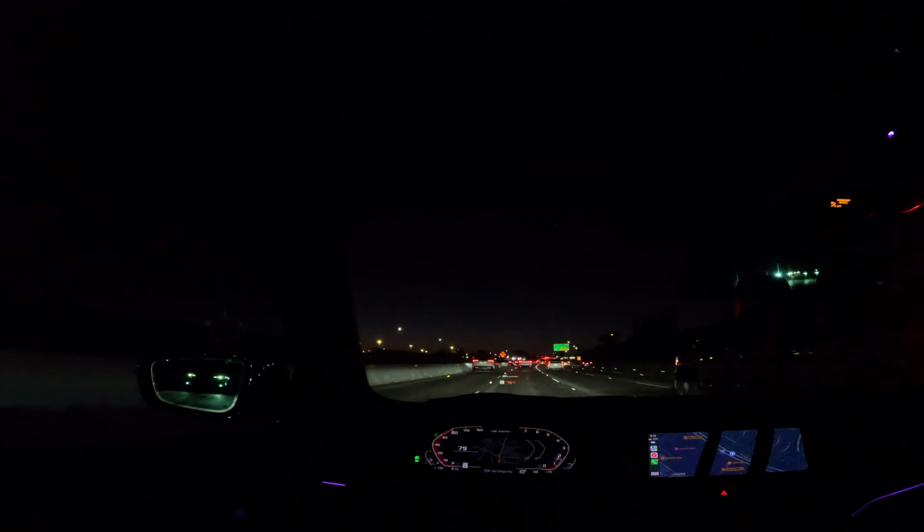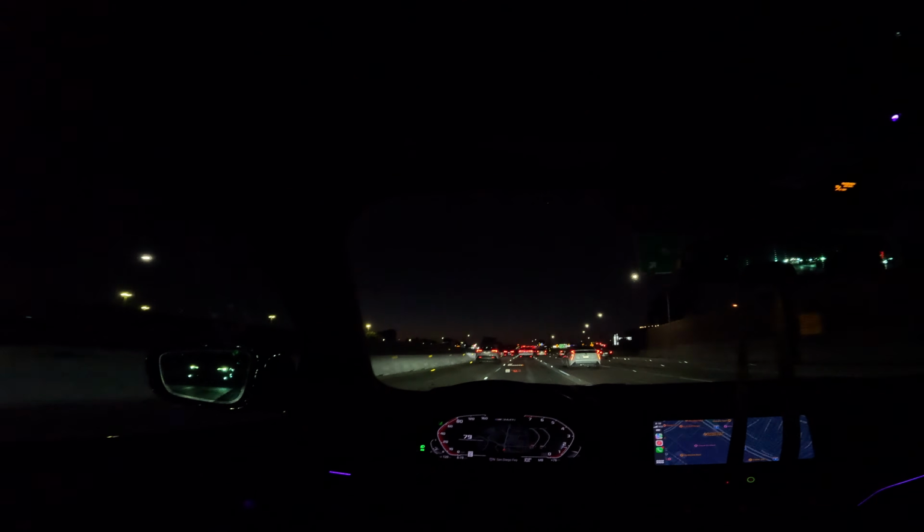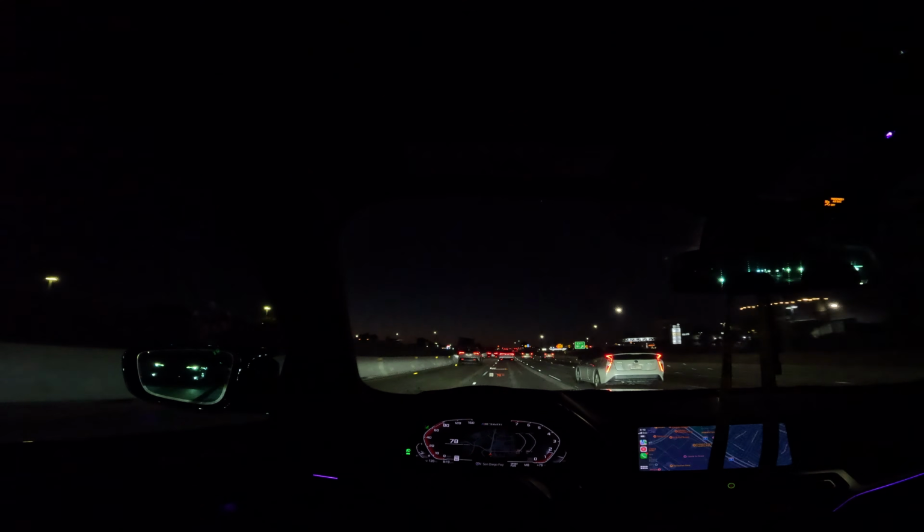There's a lot of cars out right now. What time is it? 8 o'clock at night in Mexico. All these cars are out. It's crazy.